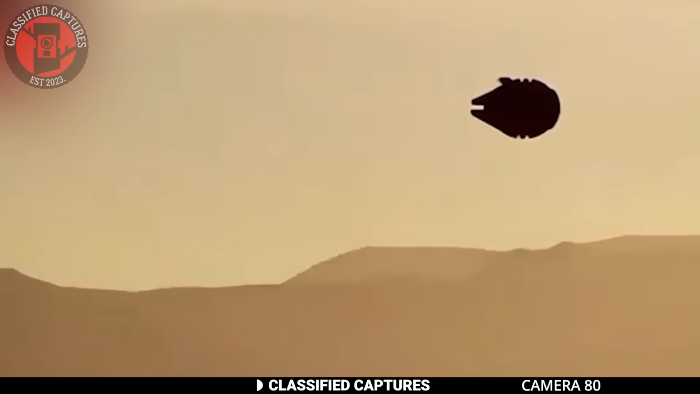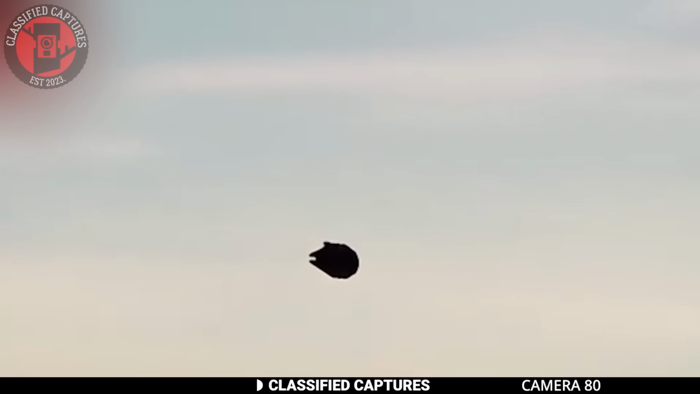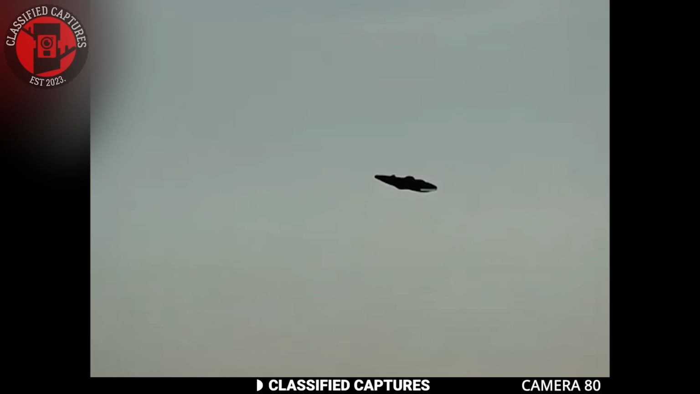The ship does look alien, and the individual filming is repeatedly heard exclaiming in awe, probably because it's unlike anything she's seen. She uploads it, hoping to find out what it is, and many who saw the clip were rather upset and offended. A few thought it looked cool and futuristic, probably alien.